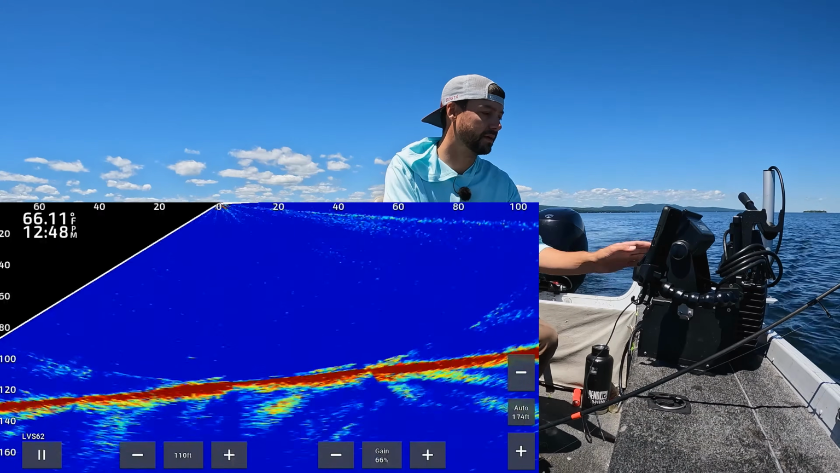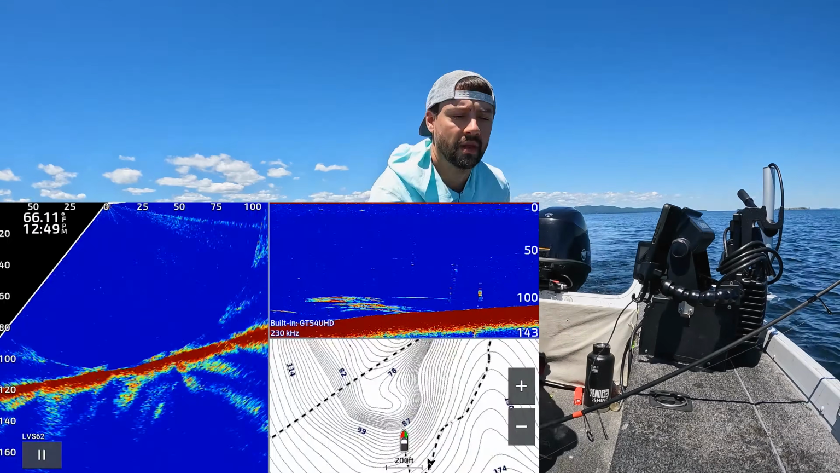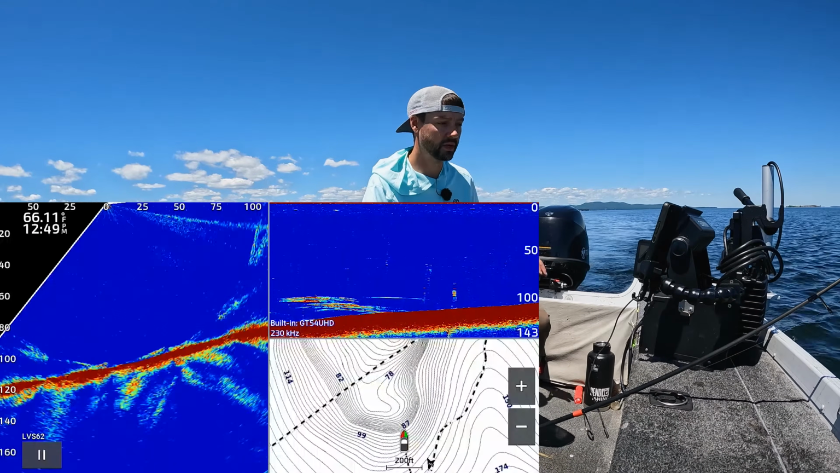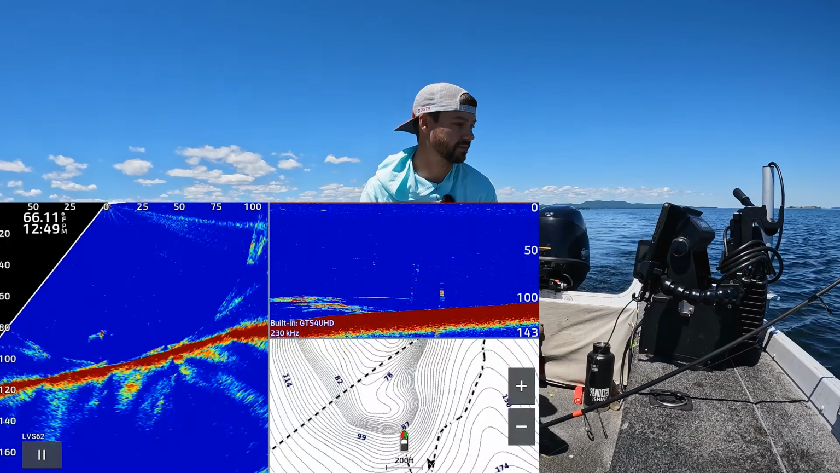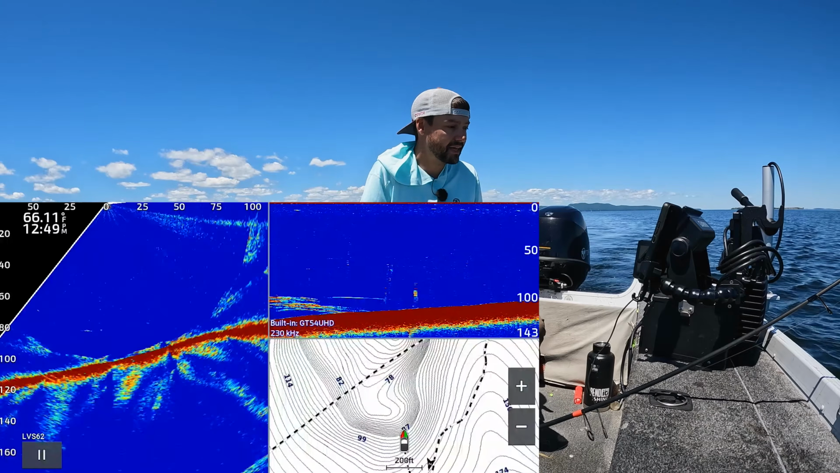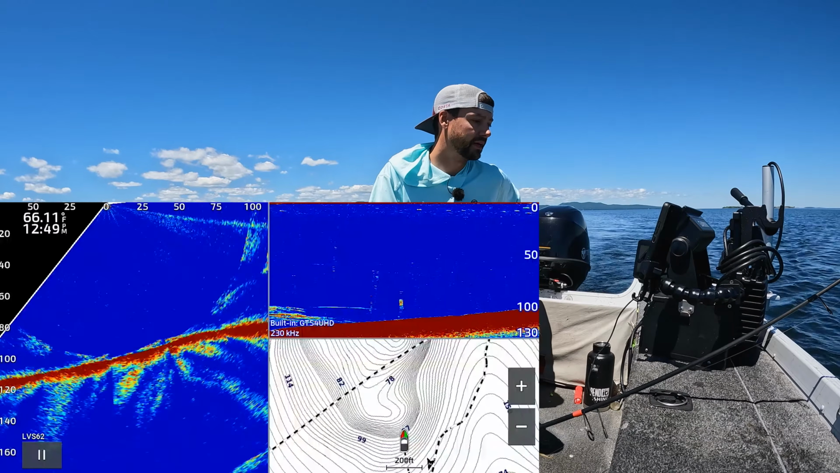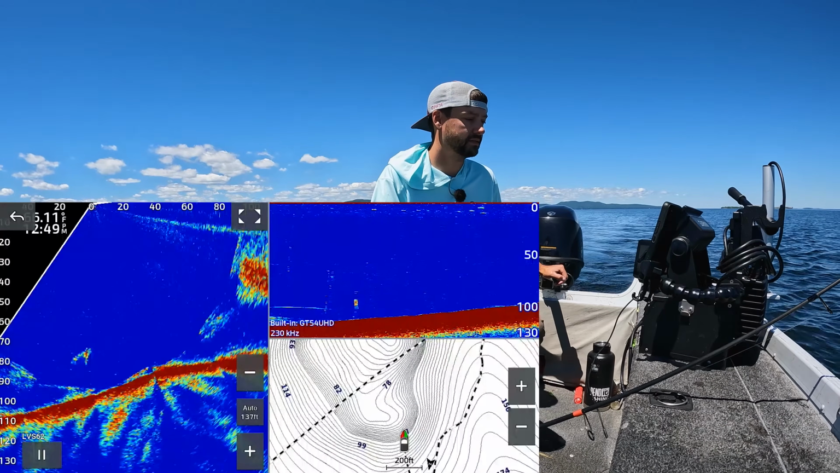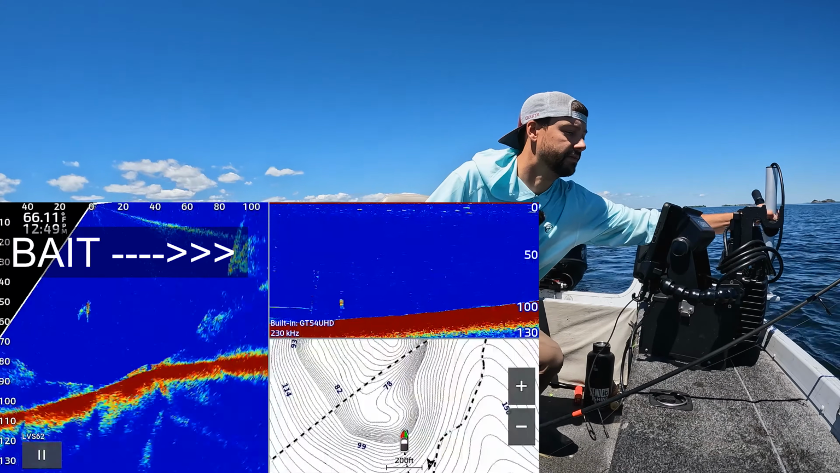We're still climbing uphill here. Still in that 120. Now, humps are super productive during the summertime for a bunch of reasons. One, it's just structure. Lake trout will literally sit on top and kind of shoot out, eat bait, and then come right back. It's just something to orientate to, something to hide against. That right there is a giant school of bait right in front of me.